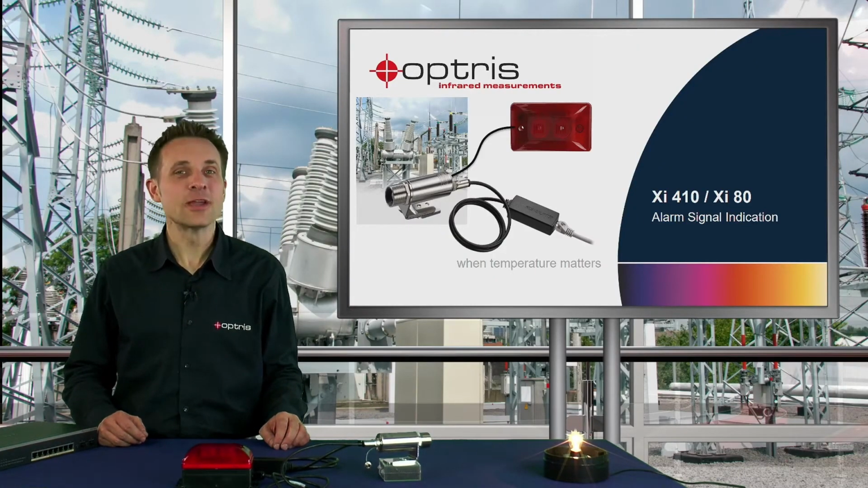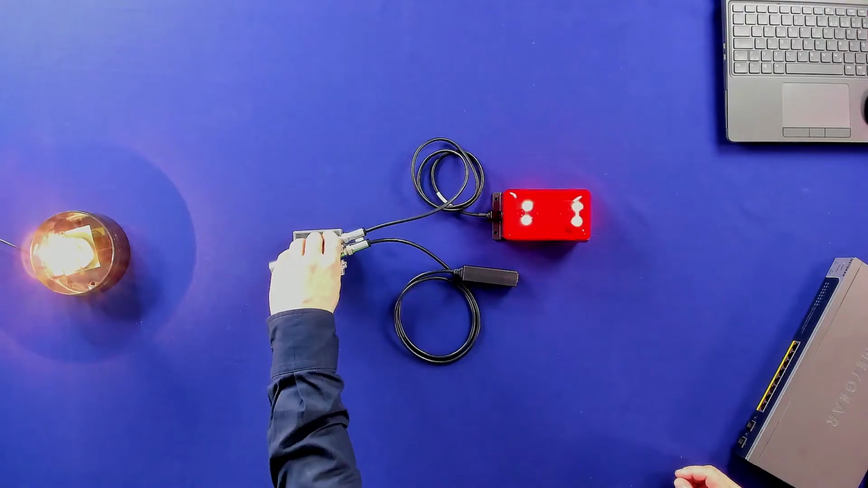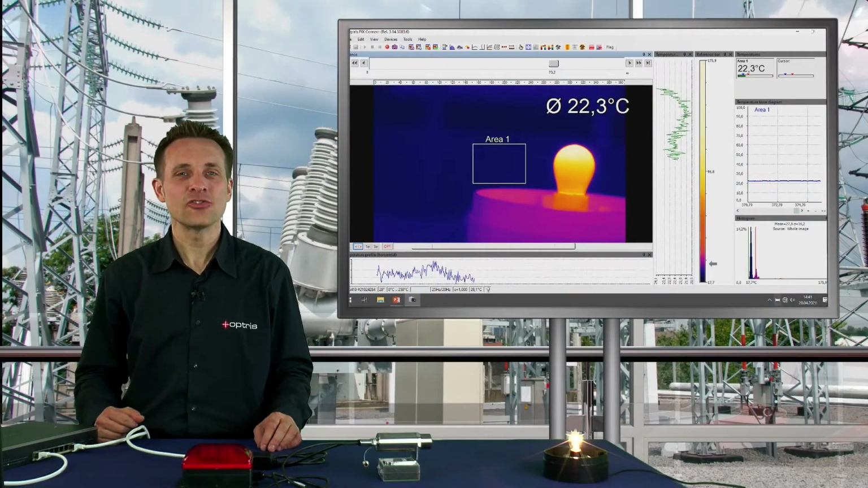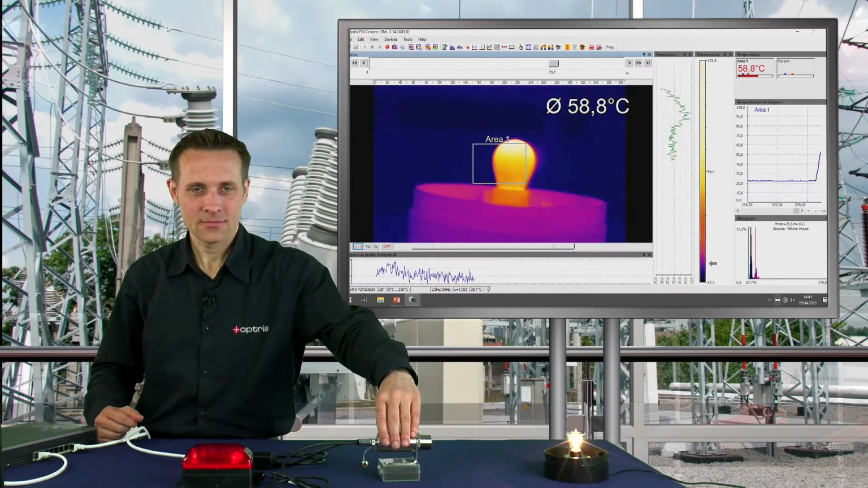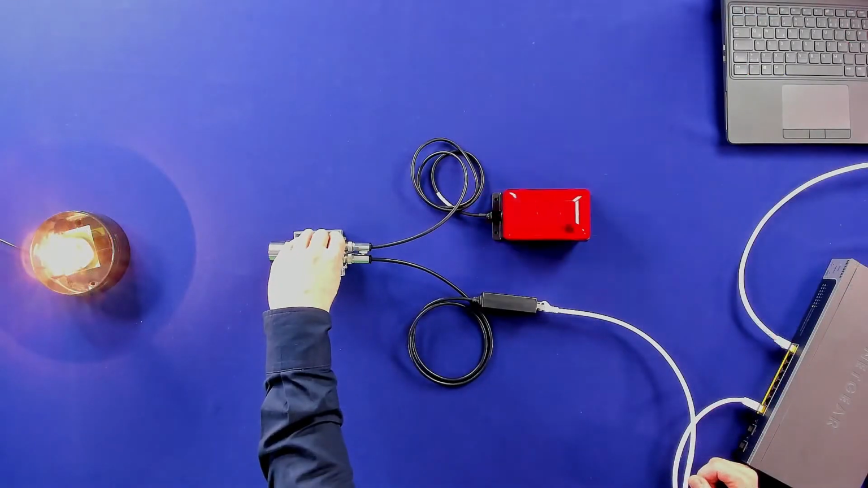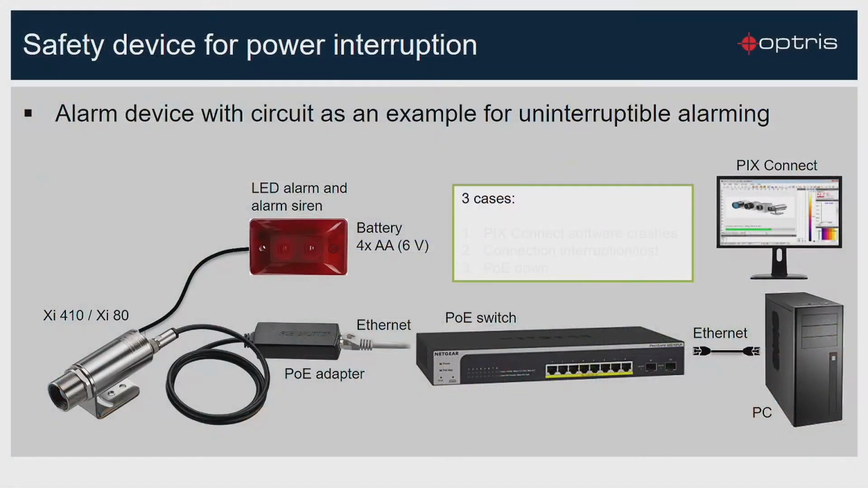Did you know that you can use the XI410 and XI80 series cameras in autonomous mode to forward alarm situations to a signal indicator? For sure, it is also possible with an Ethernet connection and with your PC to show the alarm signal. But it's not necessary to have a connection to your PC.